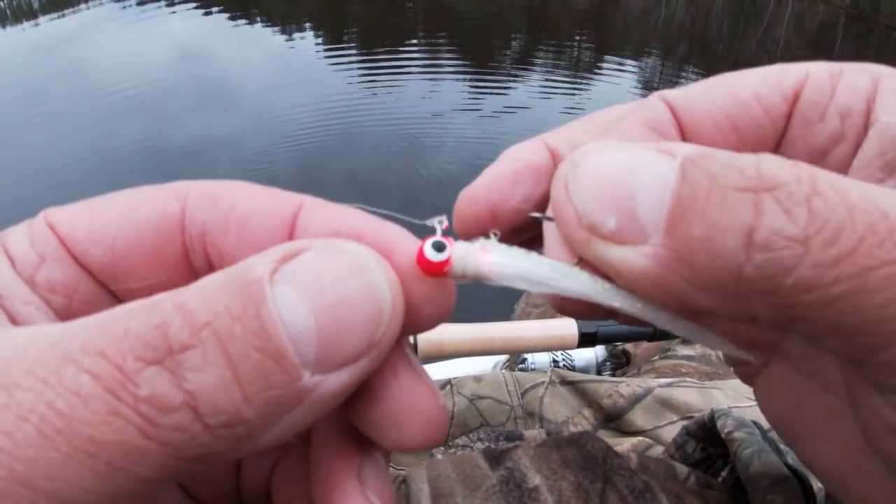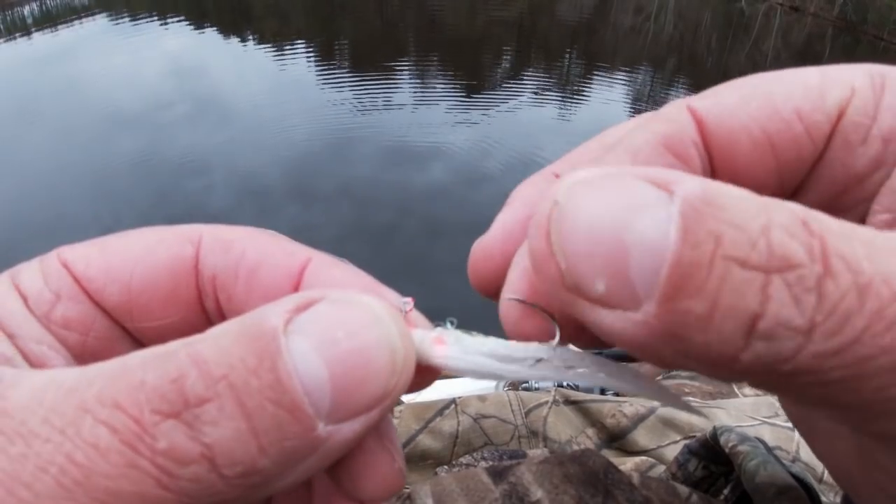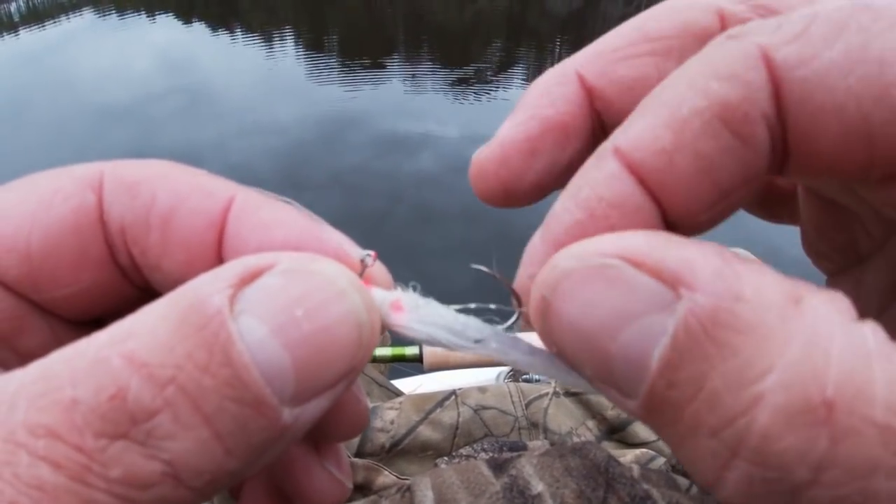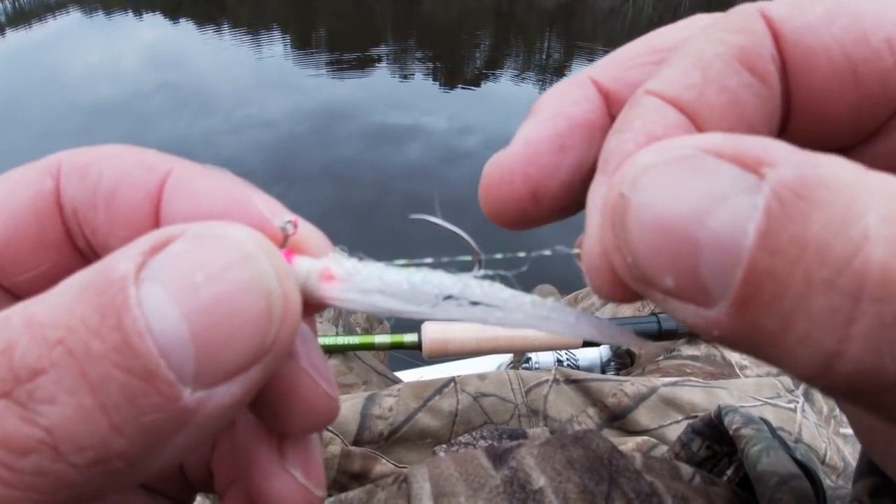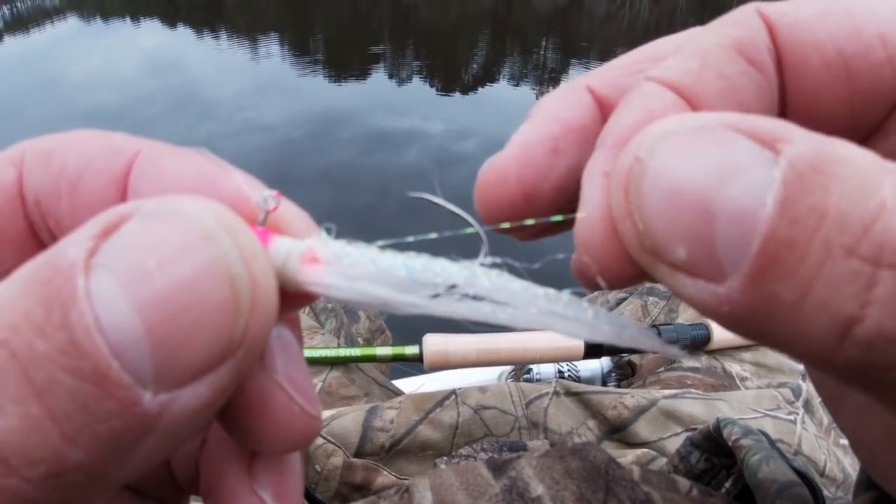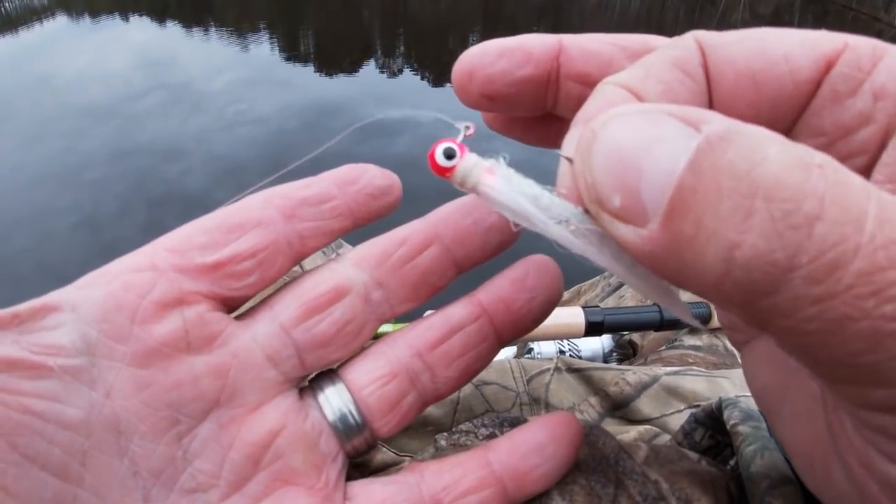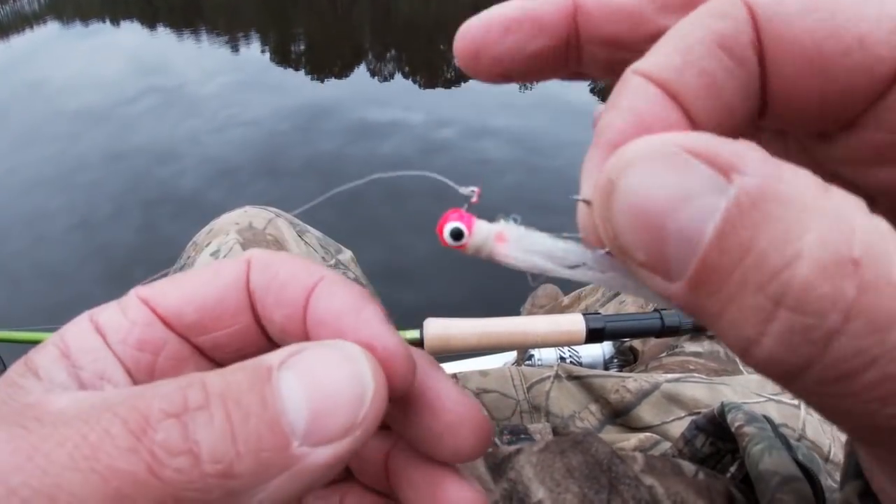Now, I'm using this little pink head and this hair jig. You see it's got a lot of glitter in it. And see that greenish looking color in it? It looks a lot like those crappie. Now look, I'm fishing brackish water. Chartreuse and green would probably be good in this color.